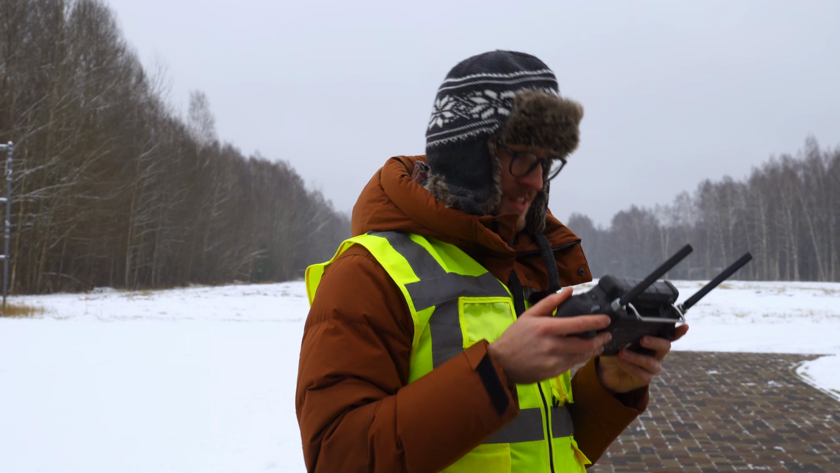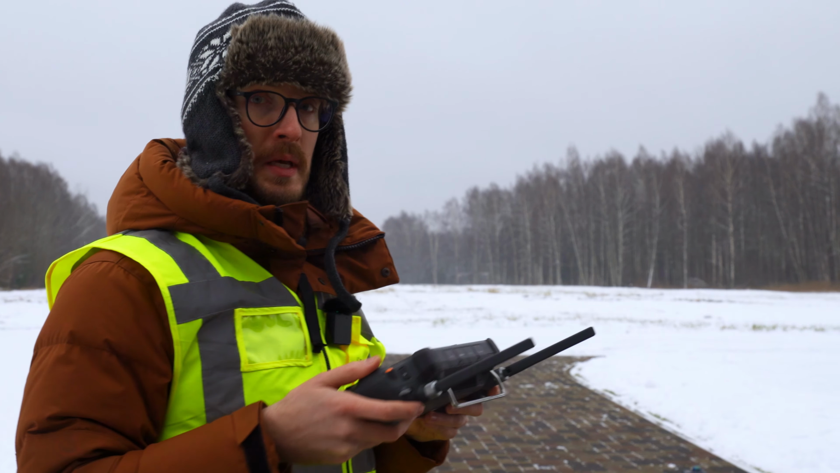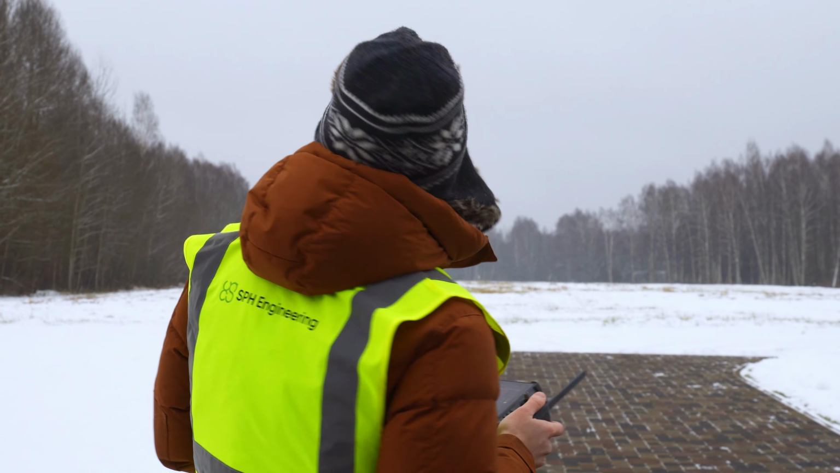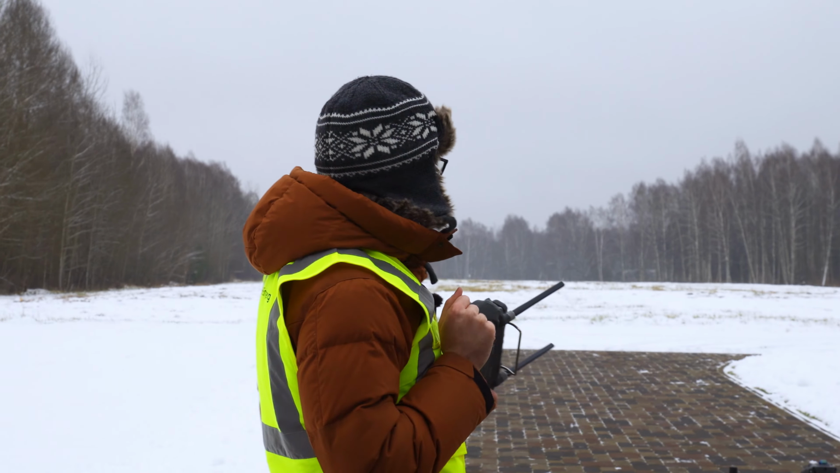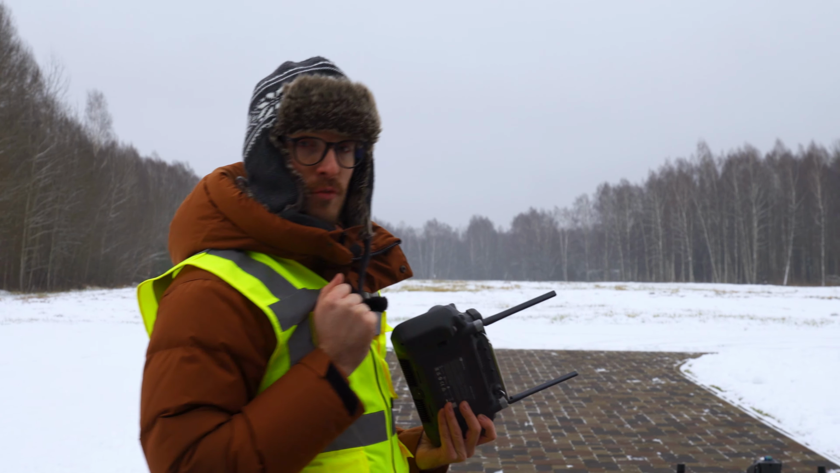You might see the first signs of this drone at roughly 200 meters. Probably anything after that you won't really see it. And yeah, I think that's it for testing this drone. So now we will again land both drones, and then finally we will test out the big guy, the M400.